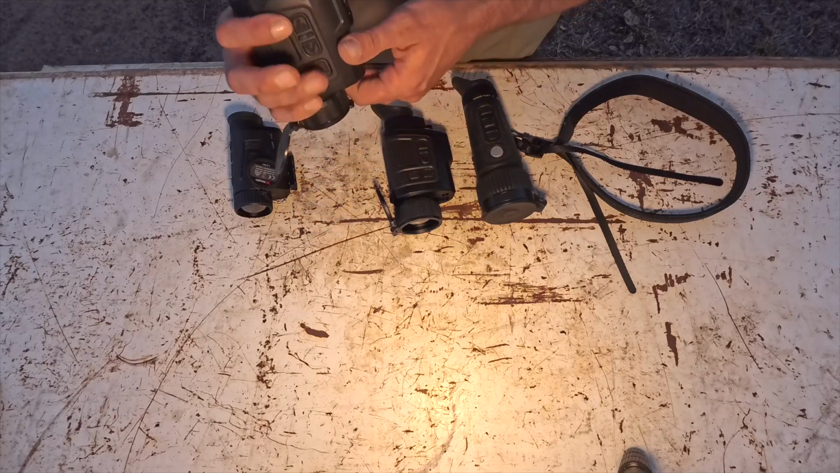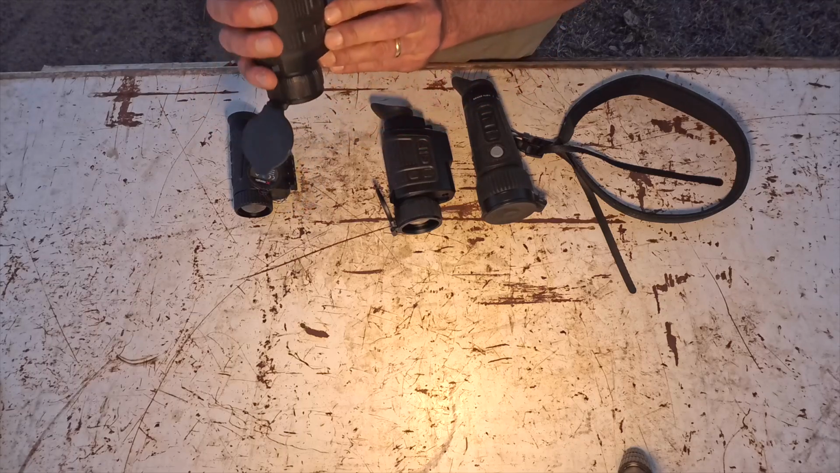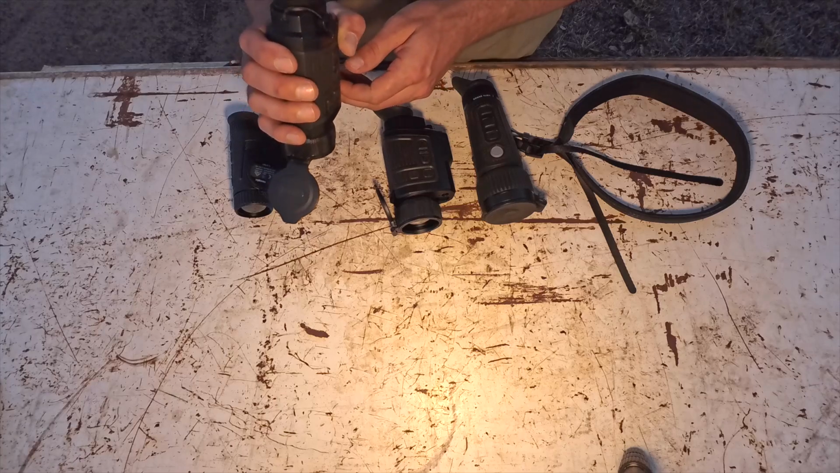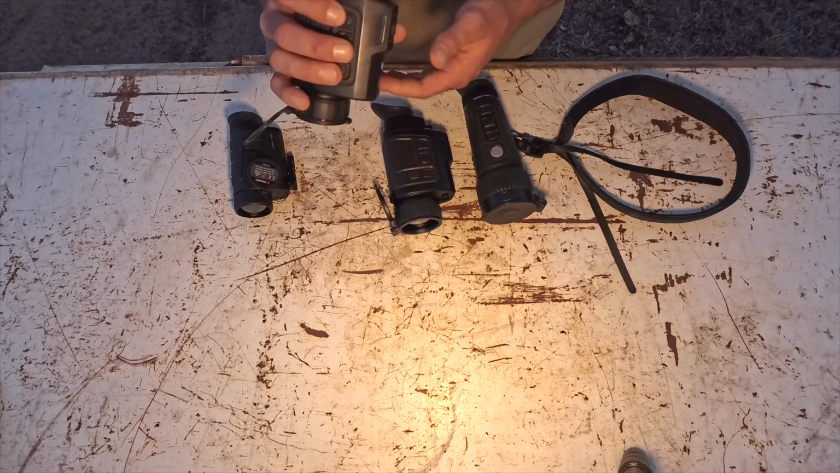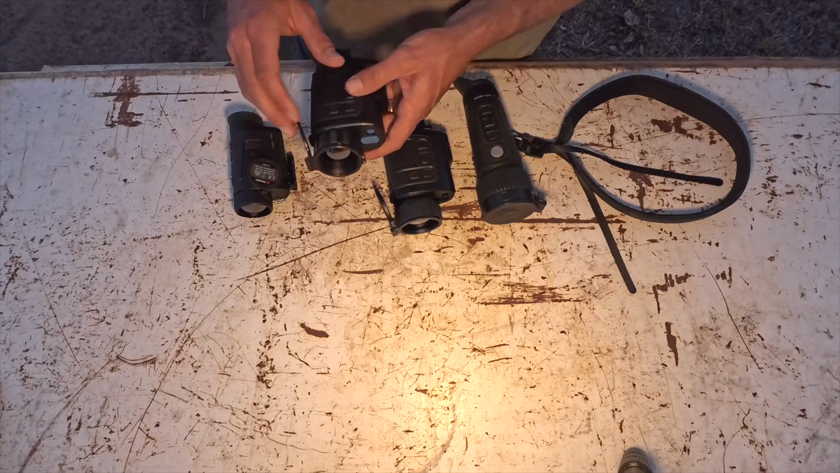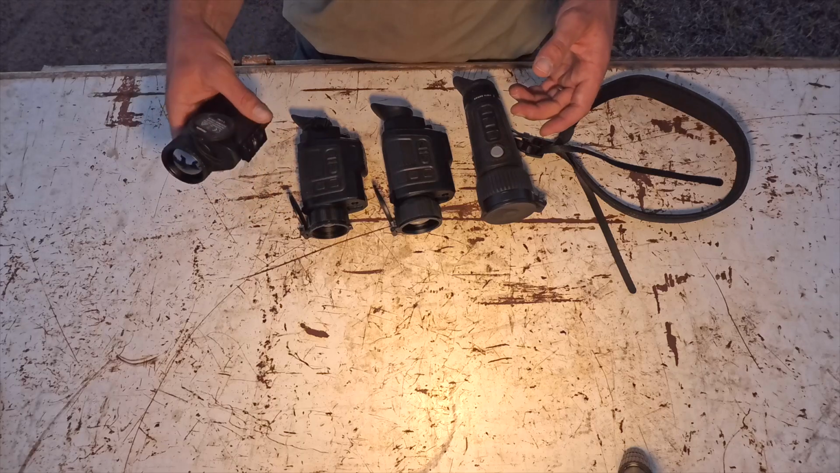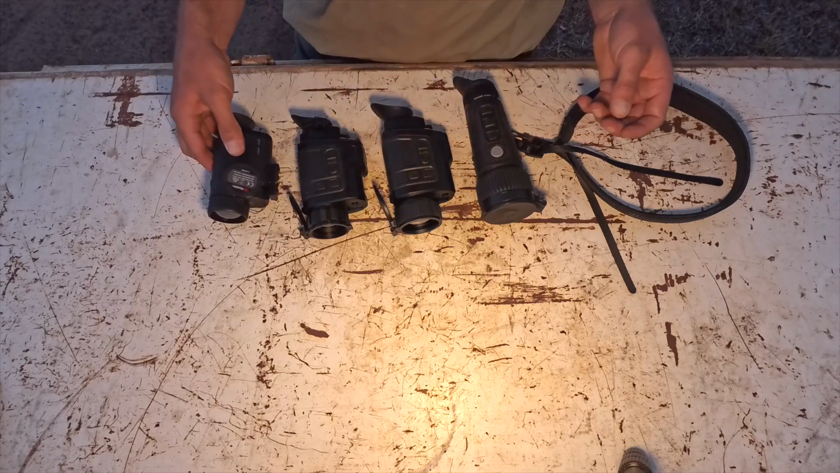These ones here are a bit more awkward to hold because they're longer and flatter. It's easier to hold them that way in your hand, but you don't get the picture properly. I have used these a lot of hours, and not quite so much on this because I haven't had it as long, but it is a very nice little unit to use.